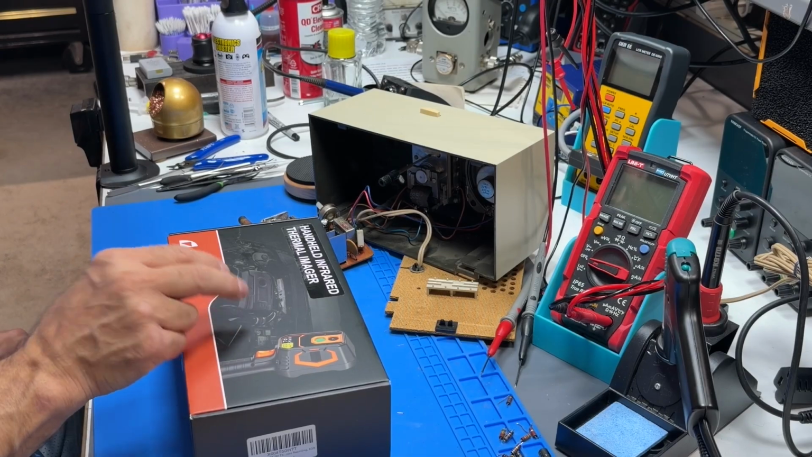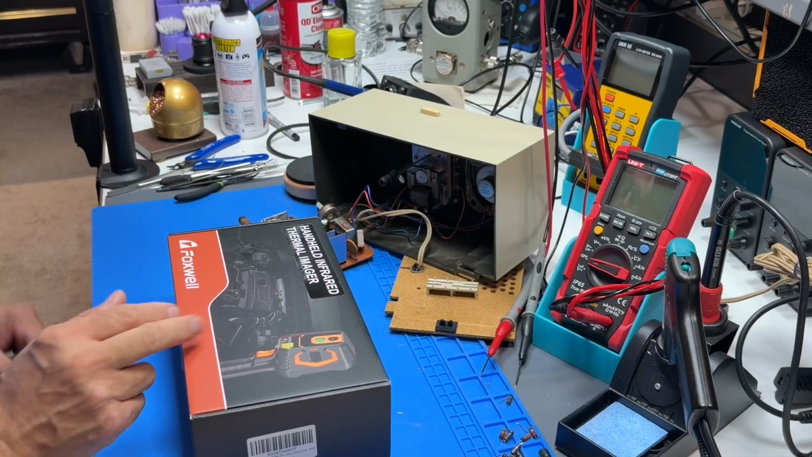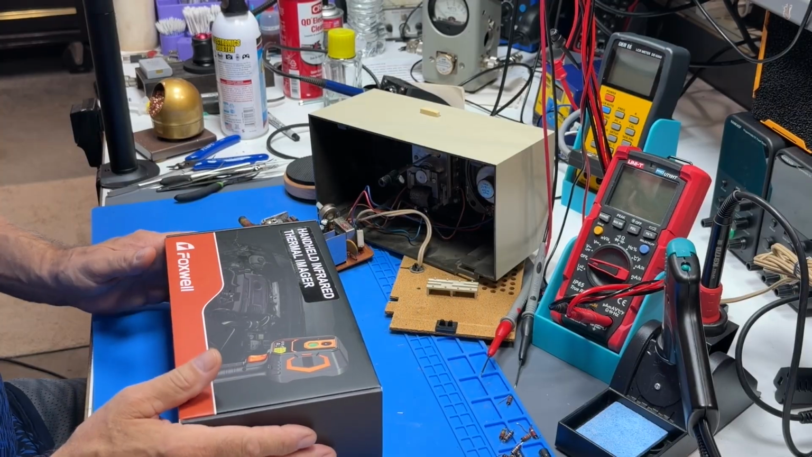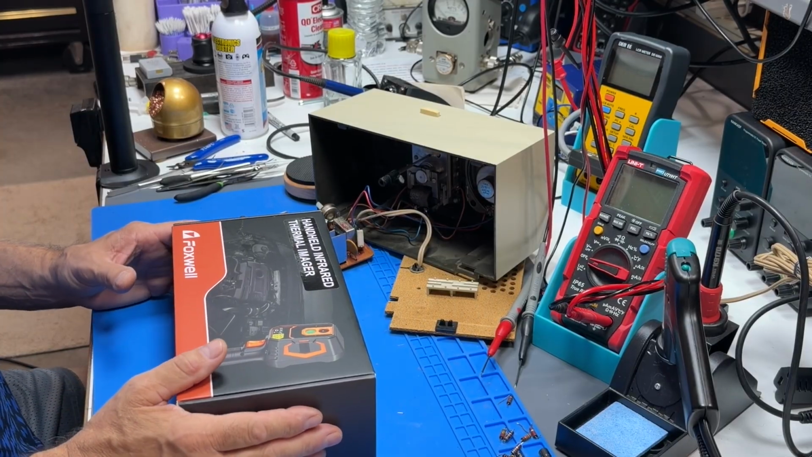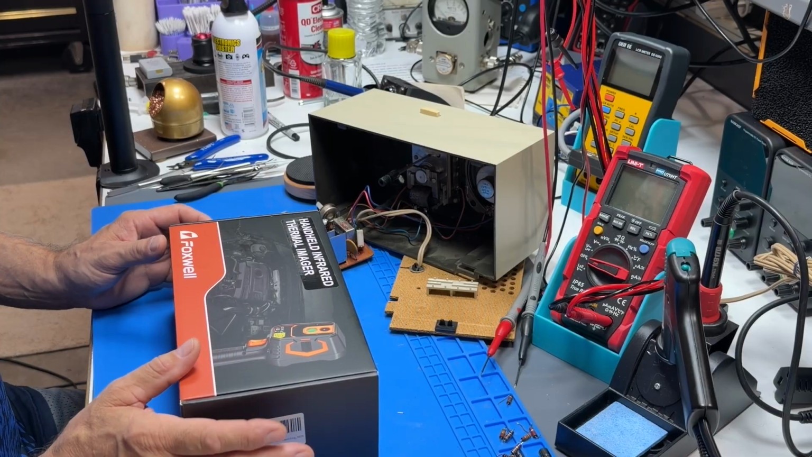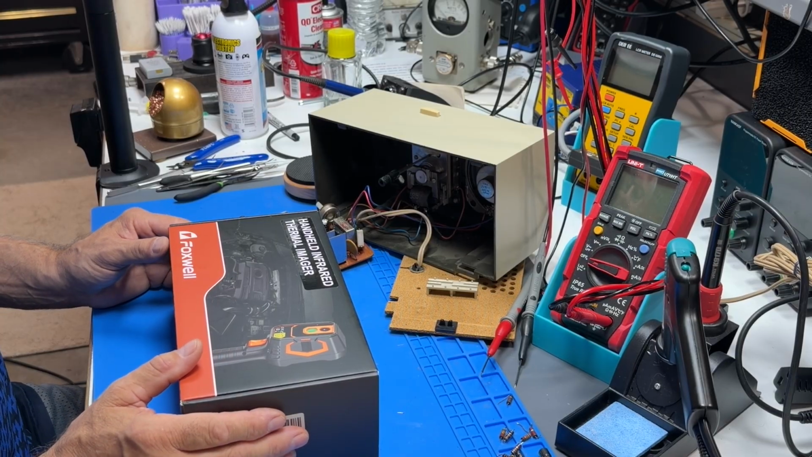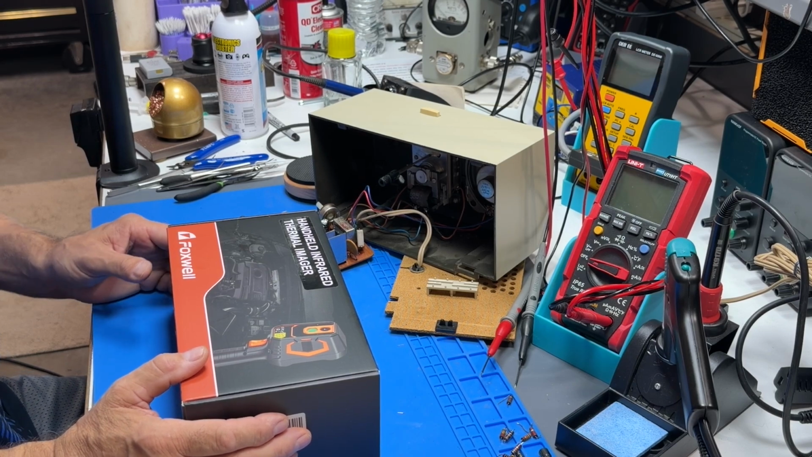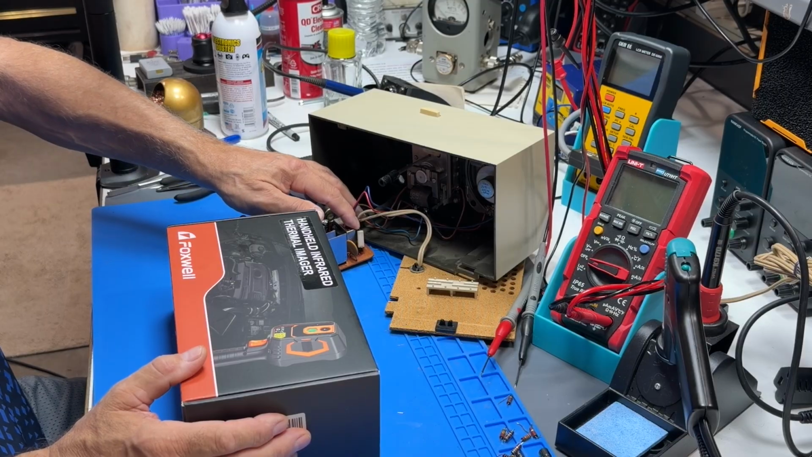I thought I would get one of these infrared thermal imaging deals here. So here you get a box opening and you get a chance to watch me stumble through how to get it to work. And then we're going to power up this radio and check out this one resistor over here. It's like a 5-watt resistor.